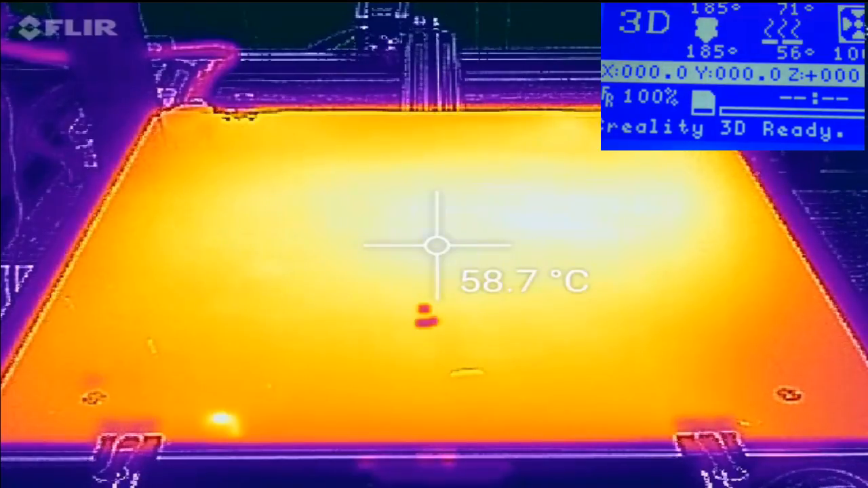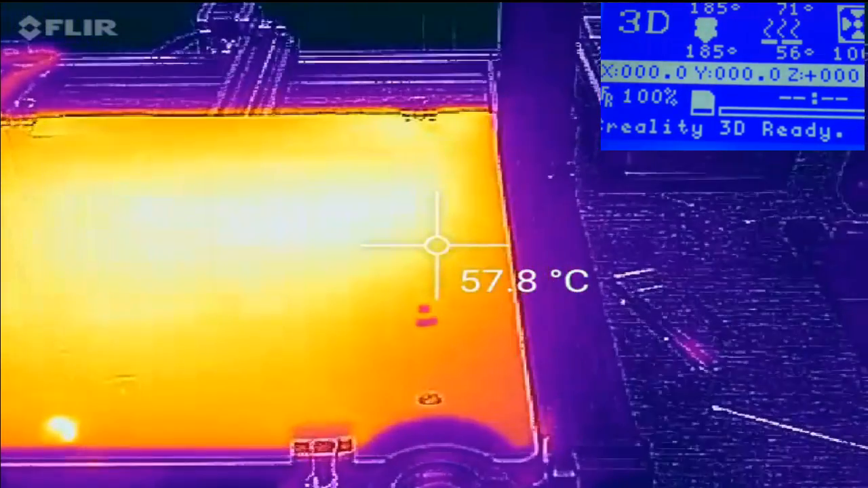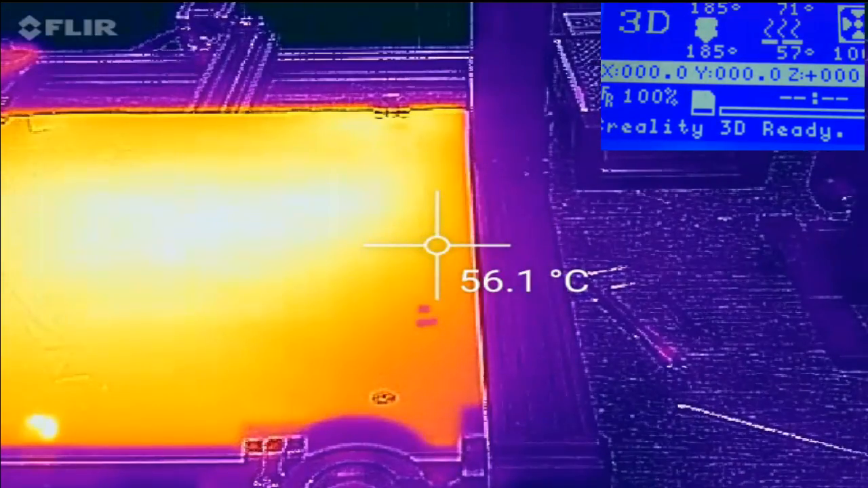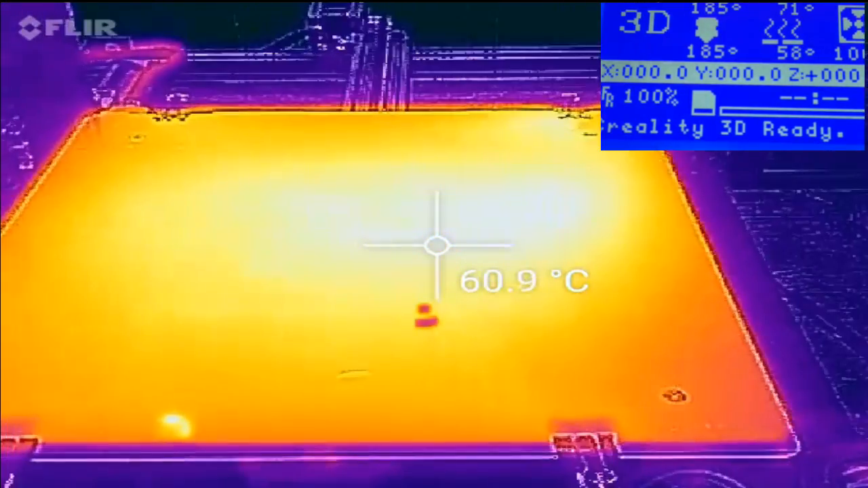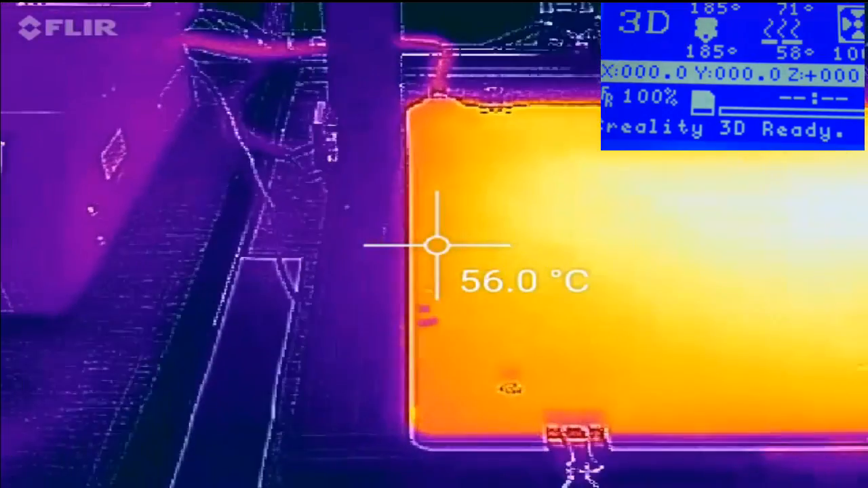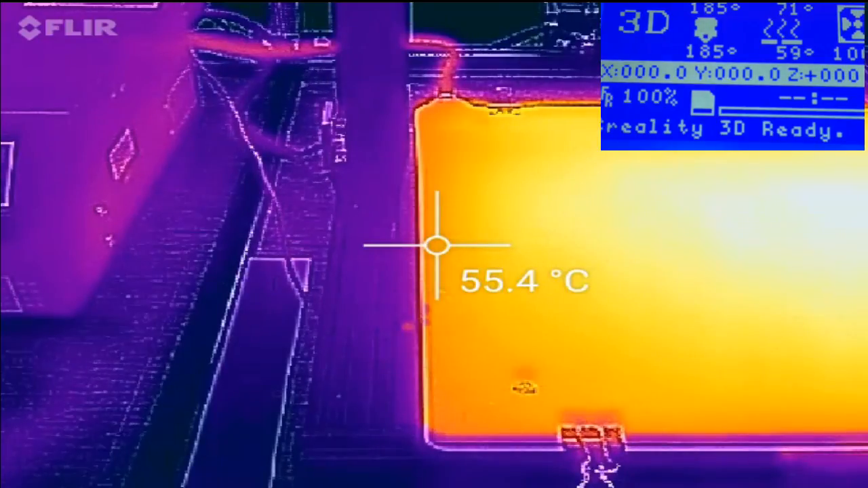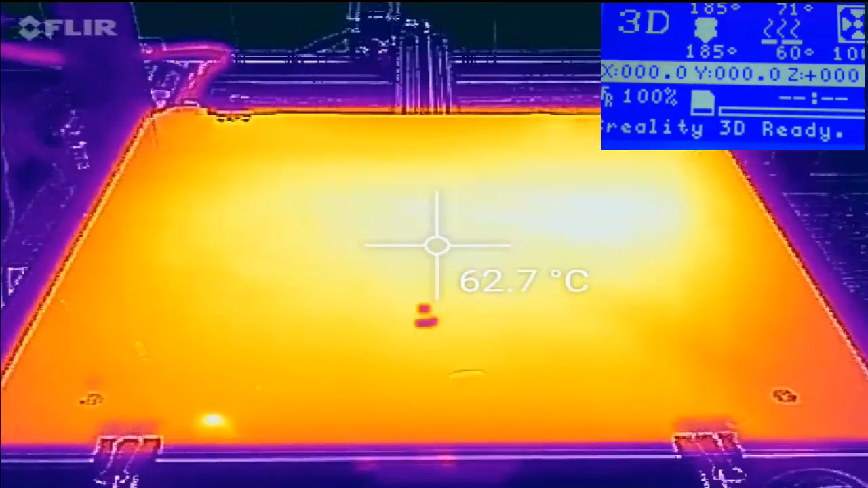And again, you can kind of see how hot it is. Now, I'm going to move the camera over here to the edges, and you can see at the edge we're about 55 on this edge, and then if we roll back to the center, we've jumped up probably about 6 degrees or so. Now let's go over and look at this edge. So this edge, again, we dropped down by about 5 degrees. So there's a fairly good disparity in temperature across this whole bed, about 5 degrees, which is quite a bit